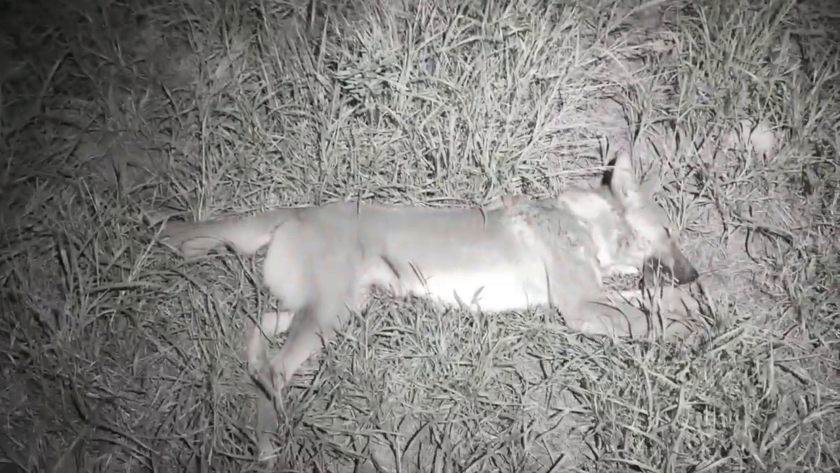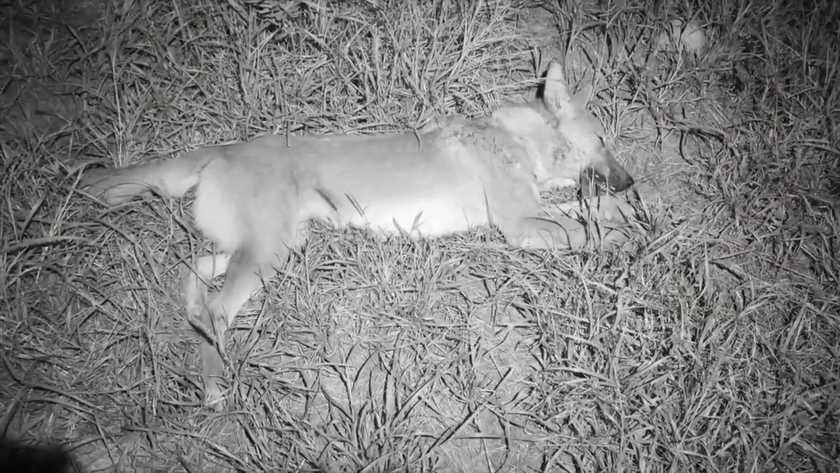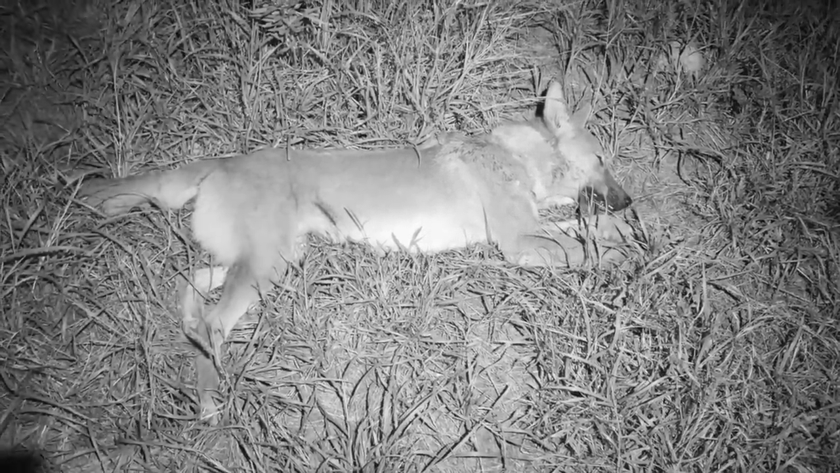So yeah, up this big valley, this is where we're fighting the fire. I got permission to come up here and try and get some dogs, so it's good to actually have some success. So we'll go back to the ute and move on a bit further and see if we can find anything else.